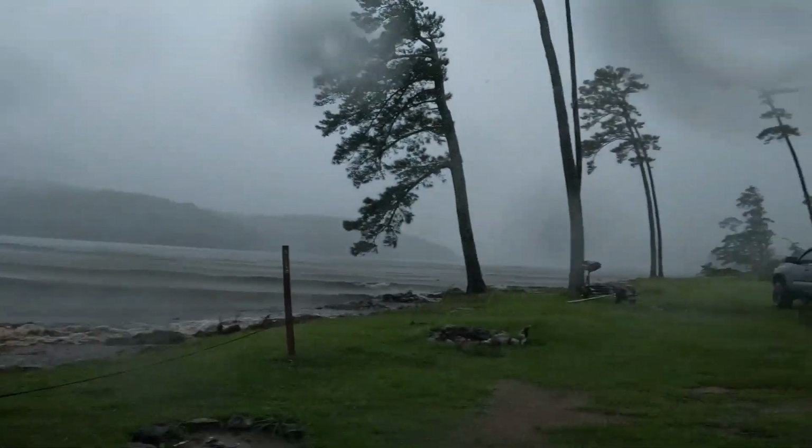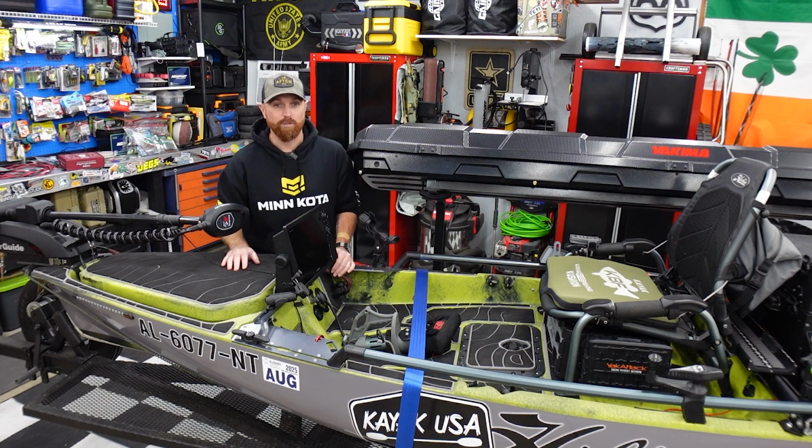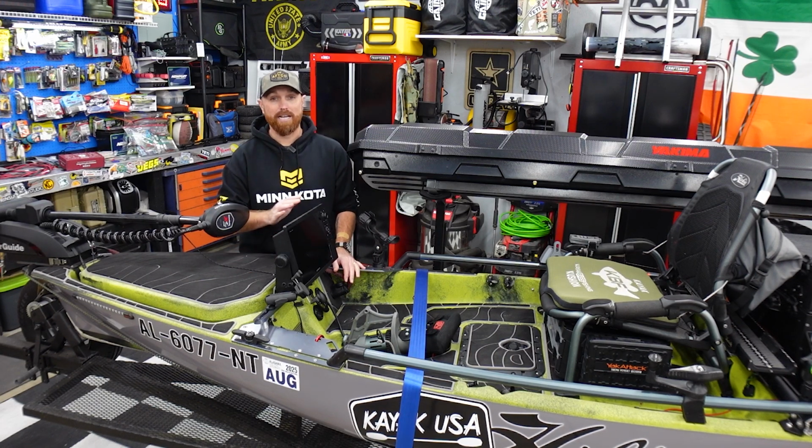Holy cow, guys. We were just hit. That thing came out of nowhere too. But anyway, by the time I got back to the boat ramp yesterday, the water was whitecapping, like right by the dock where I was trying to take out. It was crazy, but this thing worked out great.